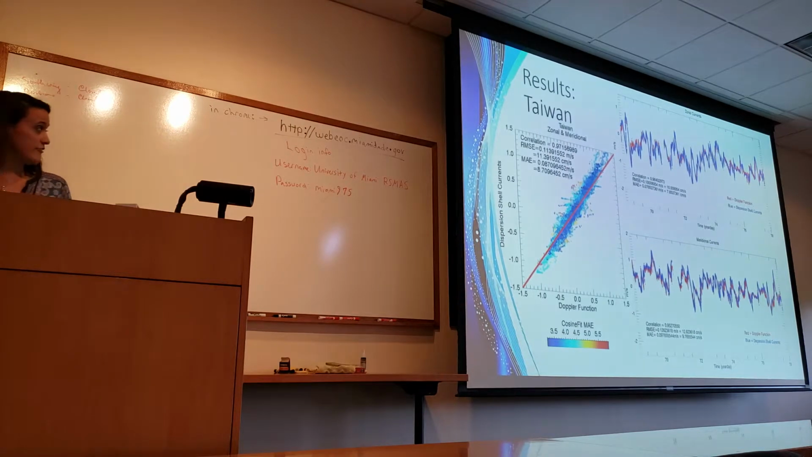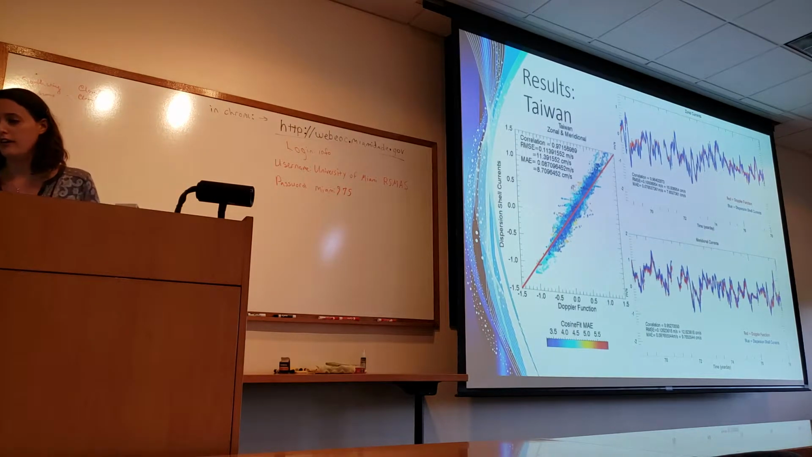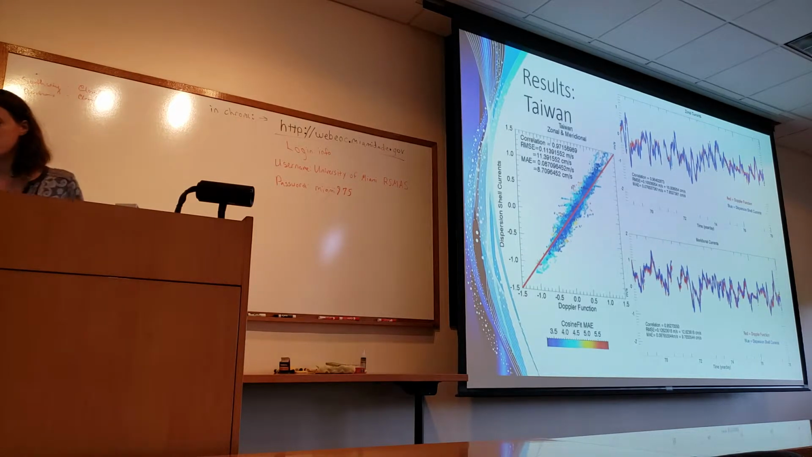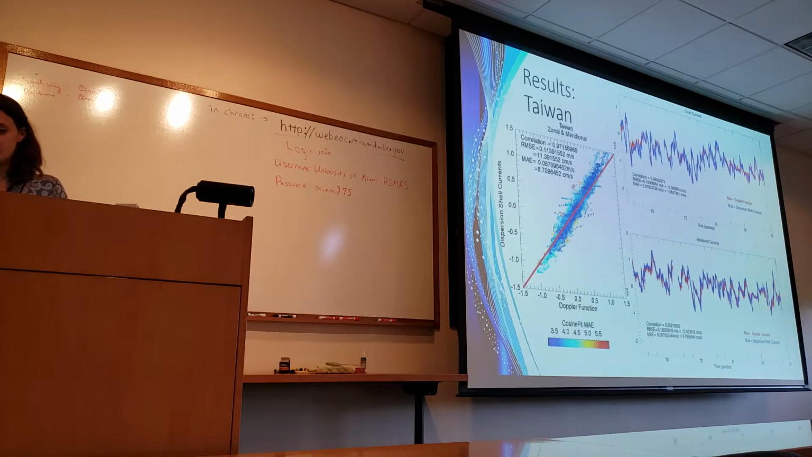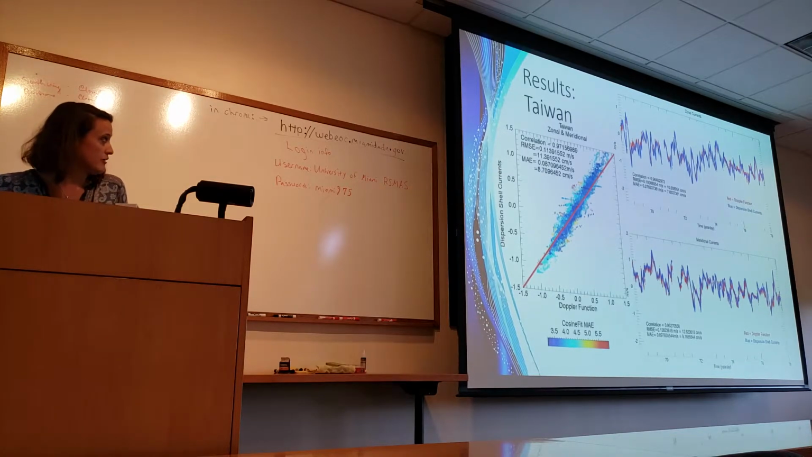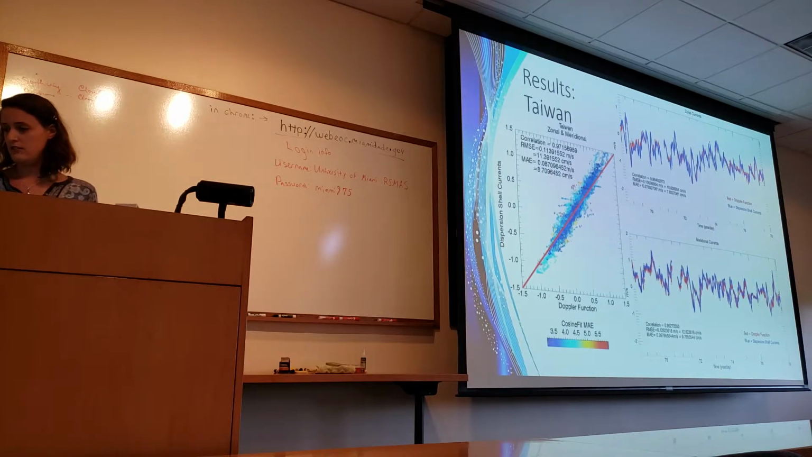And Taiwan, we have excellent, excellent results. Visually, it just looks great. Sometimes in some areas, you can't even see the difference between the red line and the blue line. And we have a correlation of 0.97 with a mean absolute error of 8 centimeters per second.